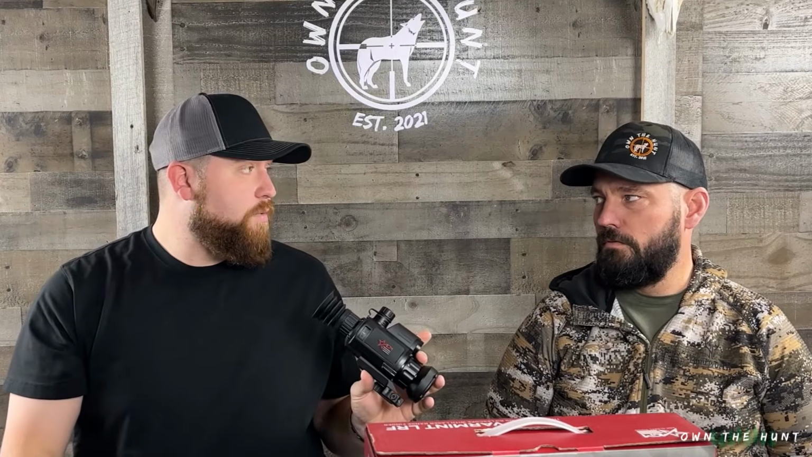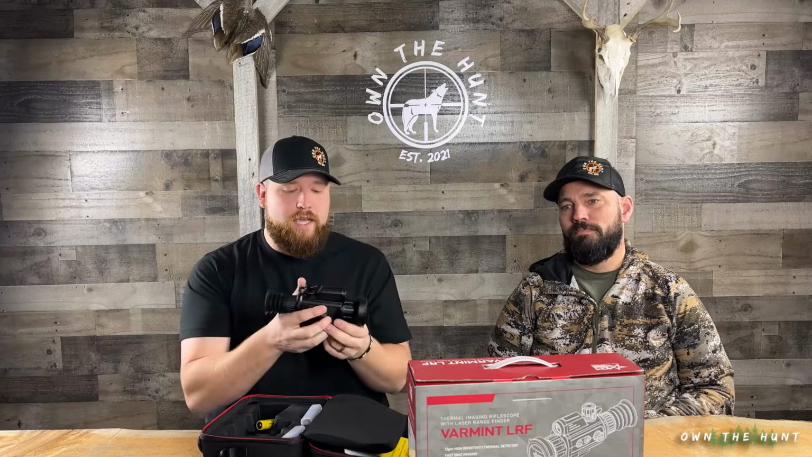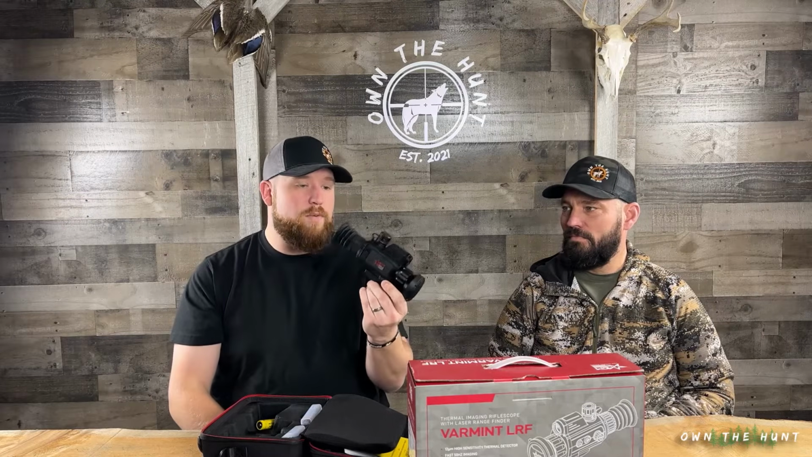And Brandon's currently using one of those scopes, and it seems to be working well. So if you want audio, pick up an Adder. You're not going to get the built-in laser rangefinder, so there's definitely a trade-off there. Just keep that in mind. Okay, so another pro on these, in both of our opinions, is the size and weight.